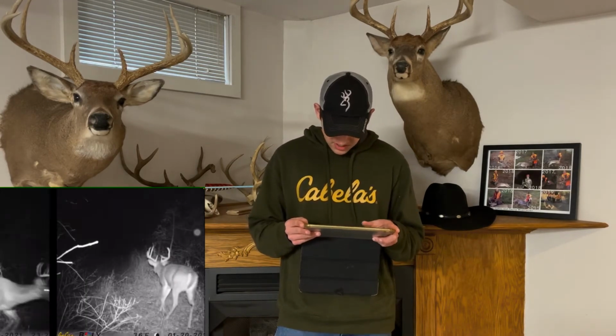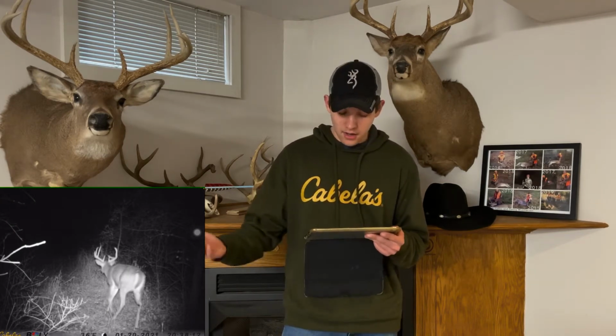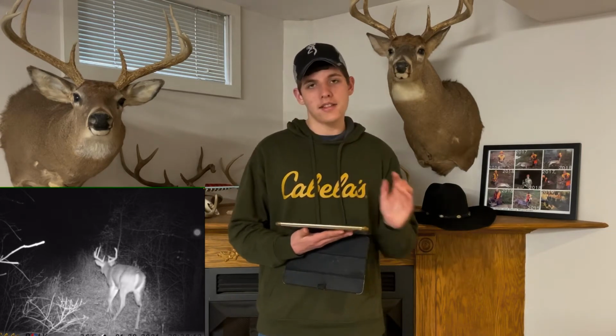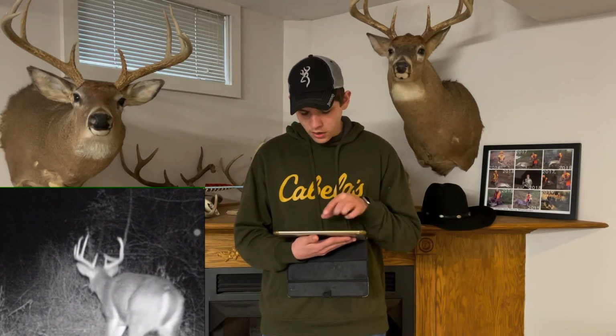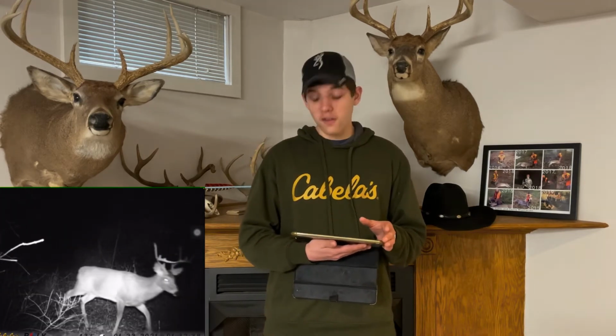Let's see. Is that the same picture? Oh, it's a different one. Another nice 10 point. I really can't tell if these are all the same deer. It's not exactly the best angle. It's hard to tell, but very nice 10 point. This one might be a 9. It looks like his G1 might be longer there. I can't really tell.